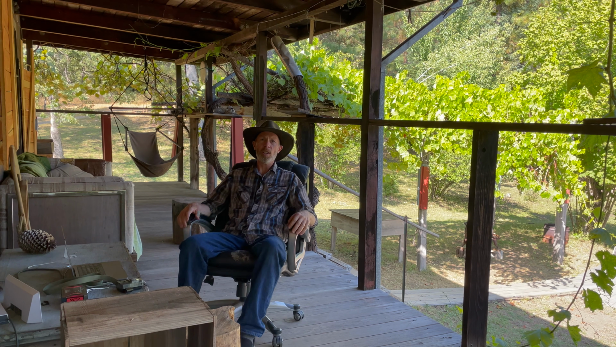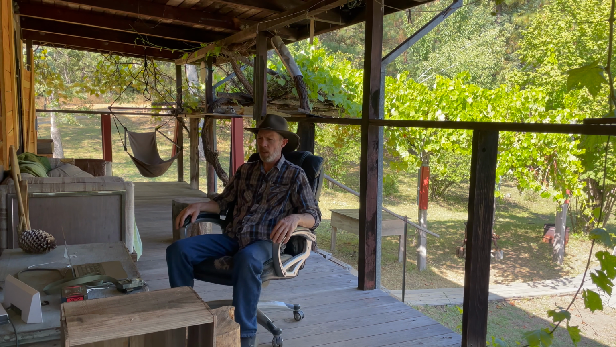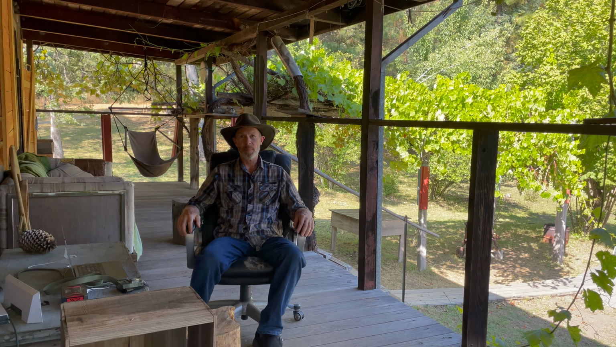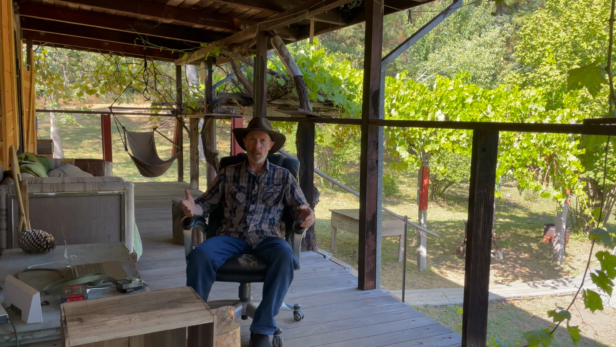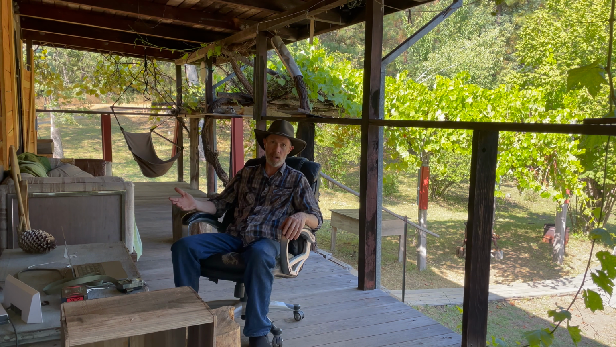Earlier this summer, I hung a trail camera up the mountain. A few weeks ago, I went up there to check it. I didn't get it on camera because I thought it was just going to be a routine check. I was just going to swap out SD cards so I could see what was on it. When I got up there, it wasn't exactly routine.